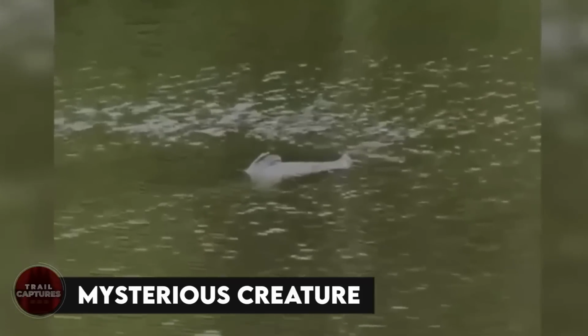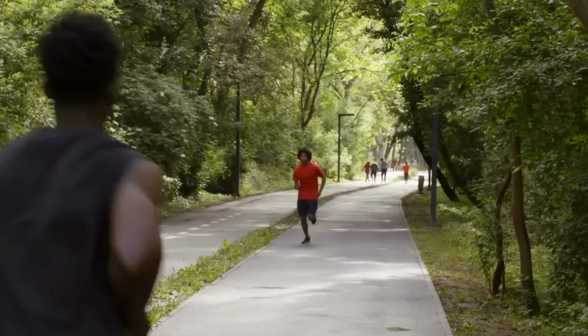Mysterious creature. In April 2023, people saw a mysterious creature swimming in the water. It was in a park where most of them went jogging in the morning, so a lot of witnesses were there. The creature looked like it was stuck in the water but refused to come out, so no one could really tell what it was except that it was unusual and nothing like they'd ever seen before. To some, it looked like a serpent, but nothing was ever confirmed.